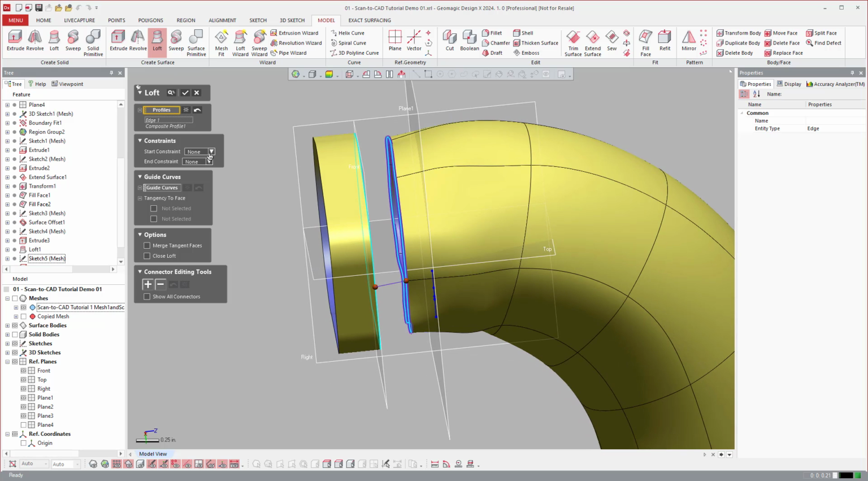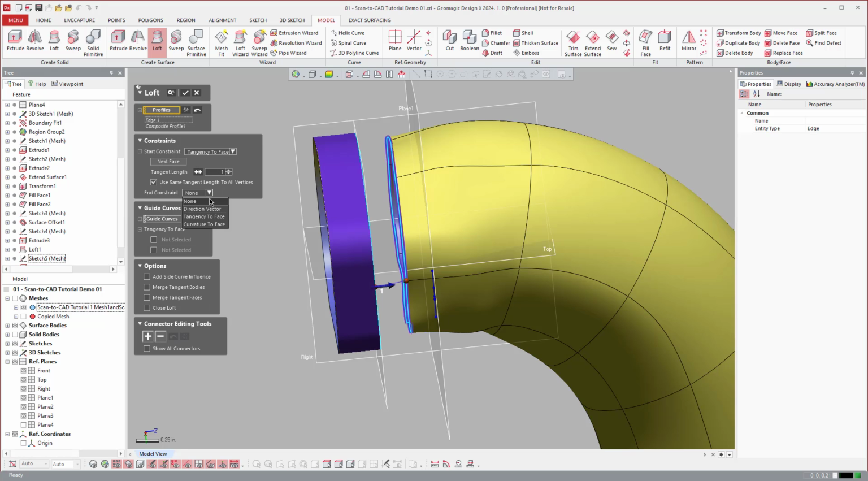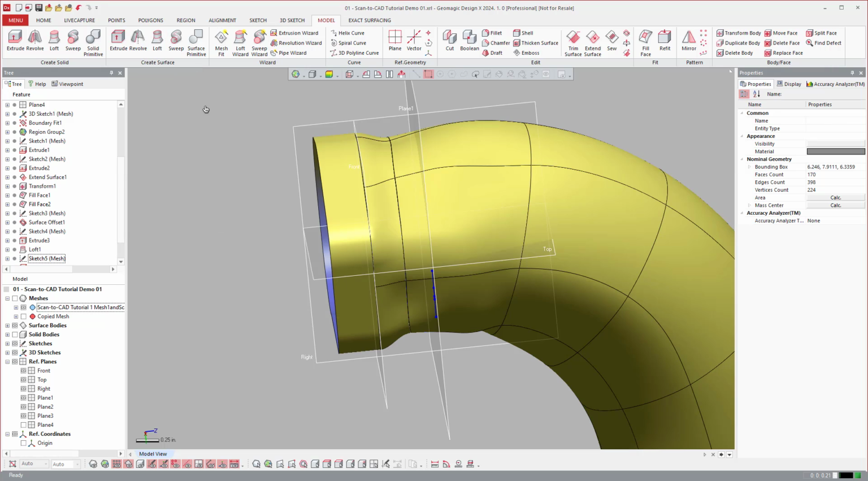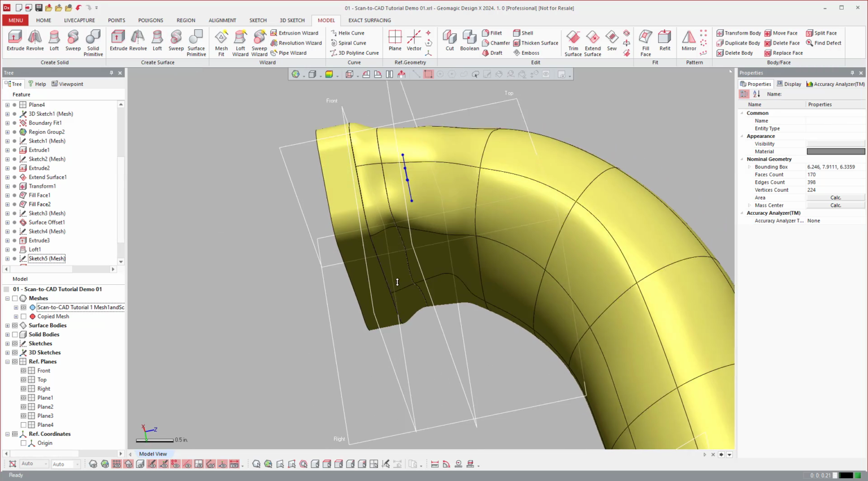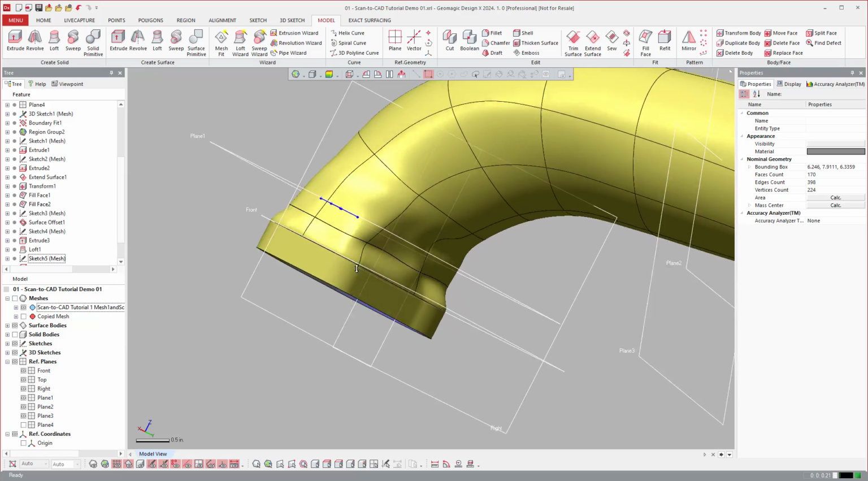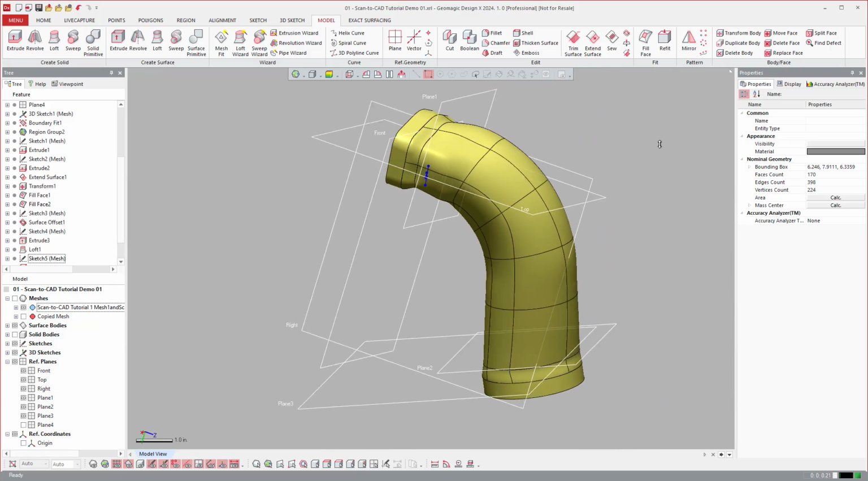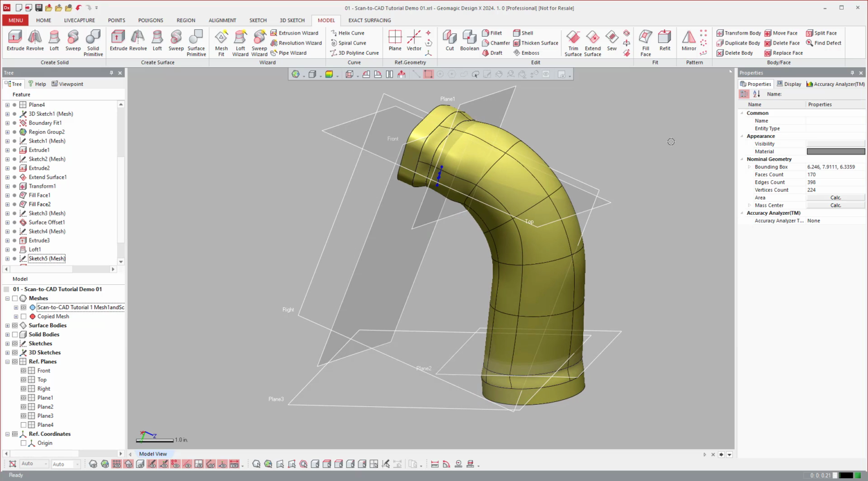And then, like we did before, if you have nice, smooth surfaces, these tangencies will work. If you don't have nice, smooth surfaces, sometimes it'll yell at you and say it can't do it. So if you see an error pop up, that's what it's coming from. Now we're going to go ahead and sew these.